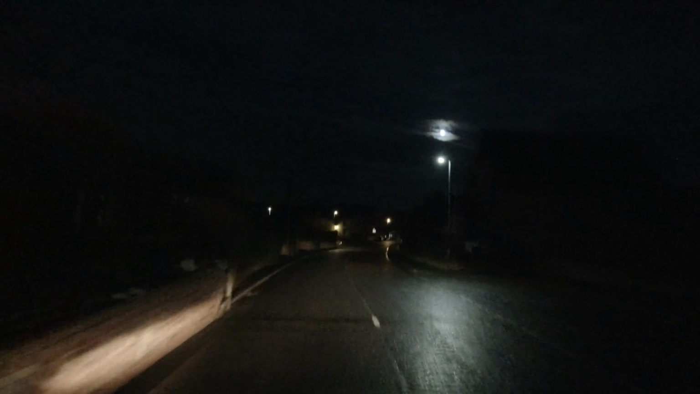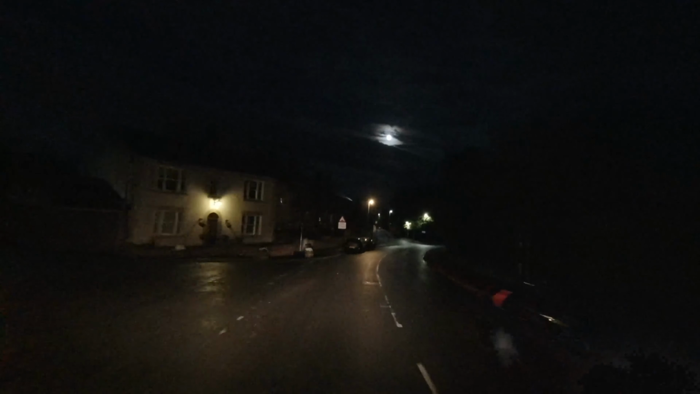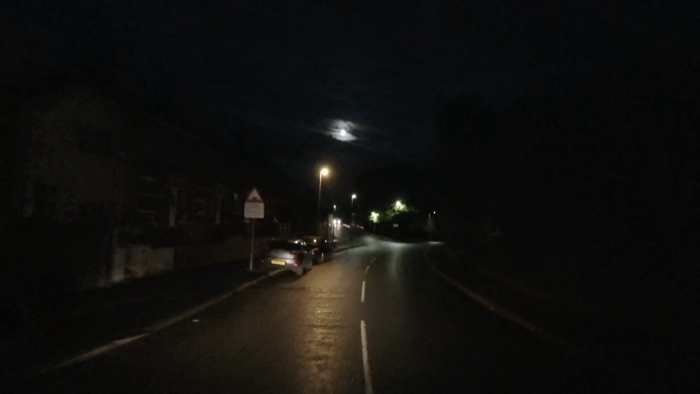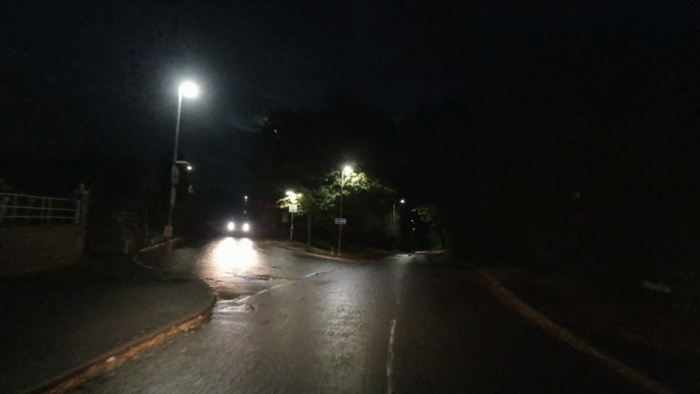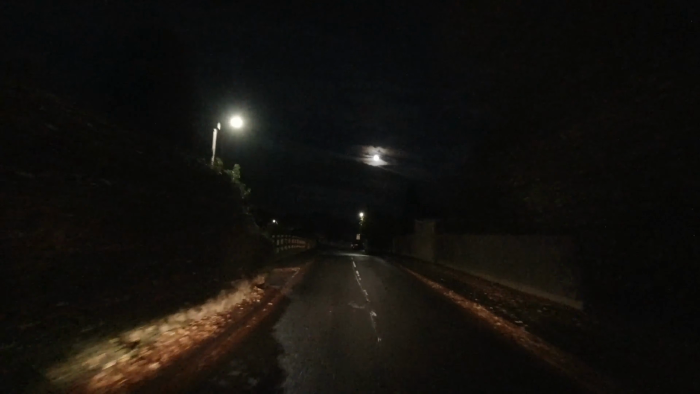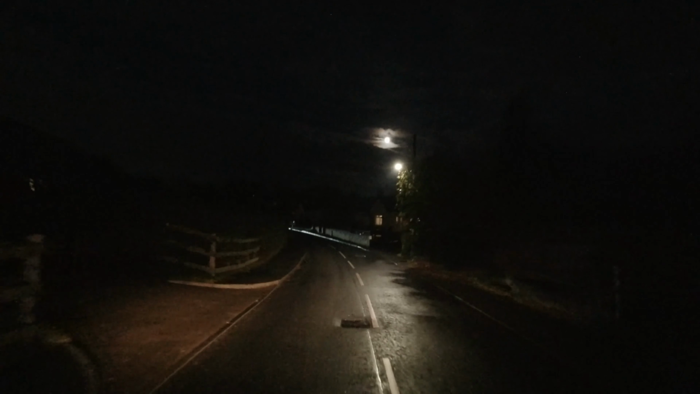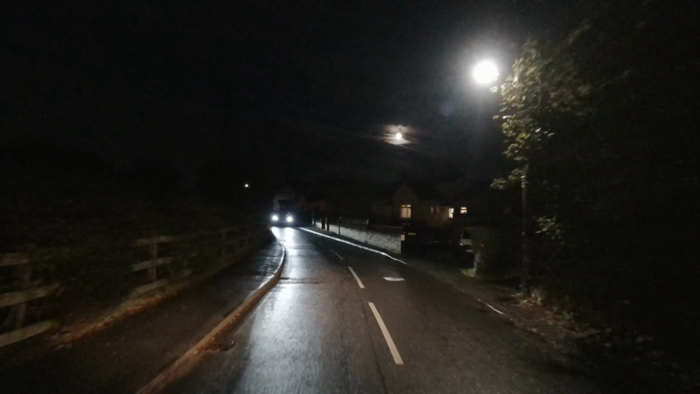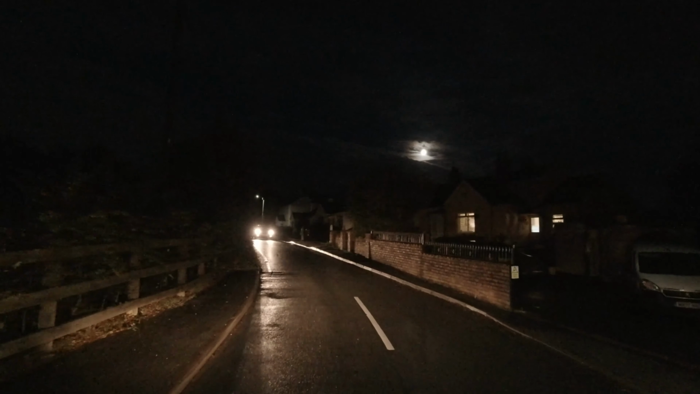Right, I'm going to cut off up this road here now. This leads up to Connahs via the back end of Wepper. It's like Wepper Lane, I think this is called. Yeah, Wepper Lane. This is like a cut through for cars. Quite a lot of people complain about this road because it's only very narrow, as you can see there, and there's always cars coming, as you can see now.